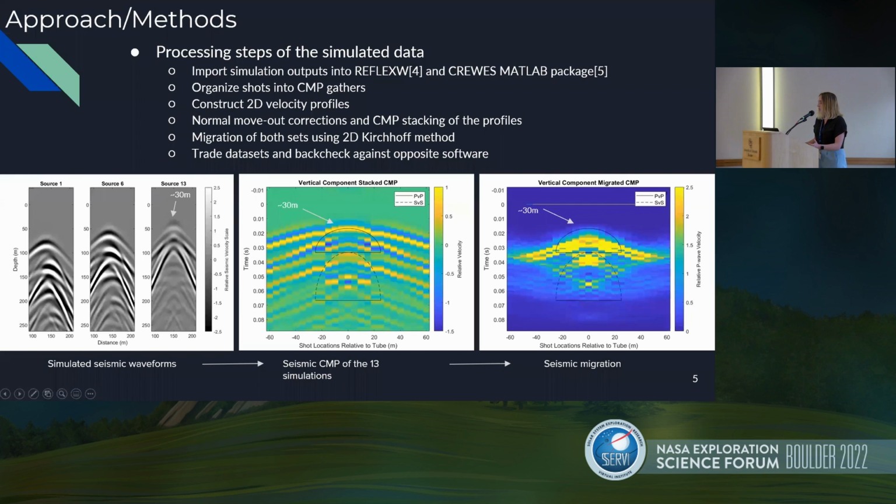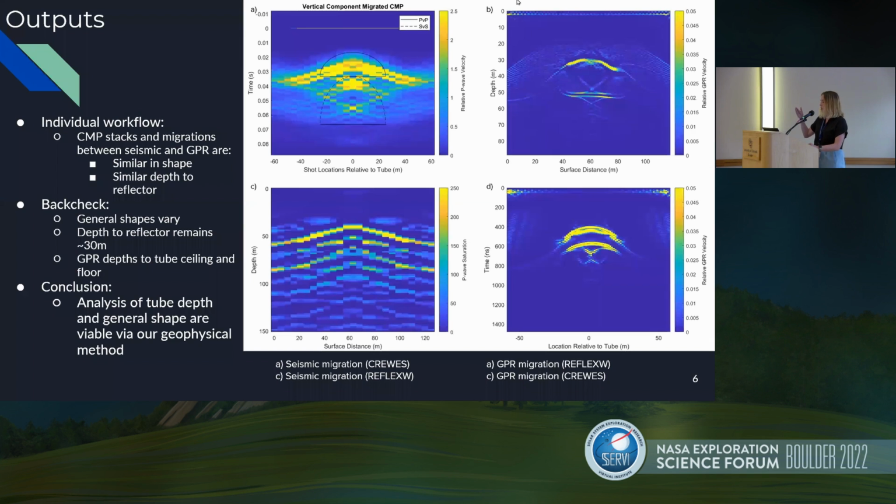So from this individual workflow, we got that our CMP stacks and our migrations between the seismic and GPR have similar shapes shown here, the rounded top around 30 meters depth, and similar depth that I just said of 30 meters between the seismic on the left, GPR on the right. So in our back check, we essentially swapped our common midpoint stacks, and I ran the GPR in my seismic code, and John ran the seismic in his GPR code.